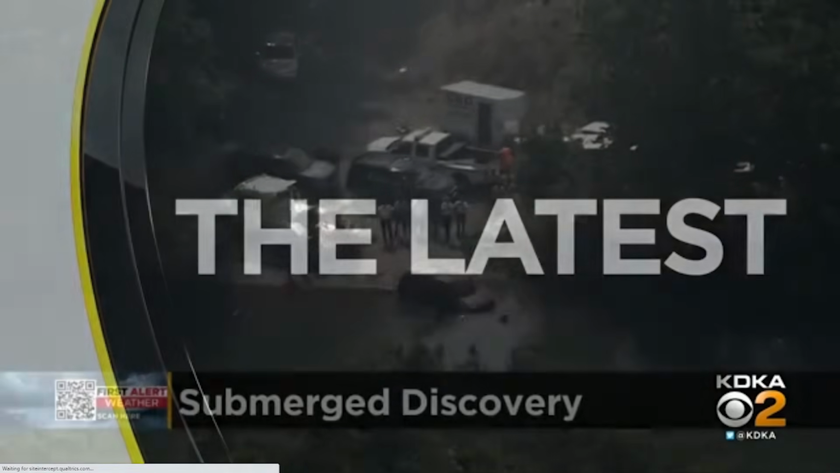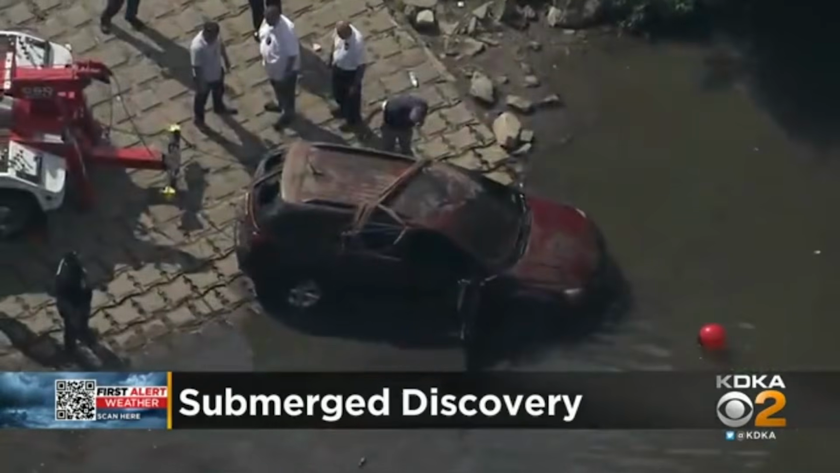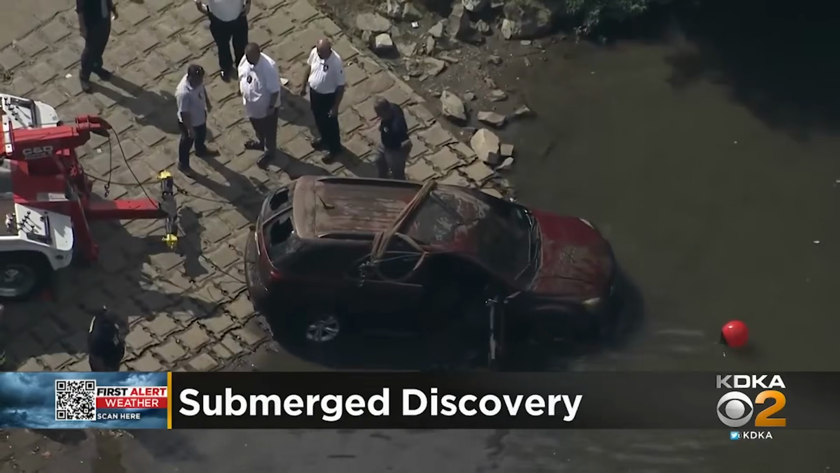Police are looking for more details after the discovery of a vehicle submerged in the Yacht River. Right there is that other one. It's definitely the shape of a vehicle. Gosh, it looks like a Volkswagen Beetle. A national underwater search and rescue team first discovered the submerged SUV while working on a cold case from 50 years ago.